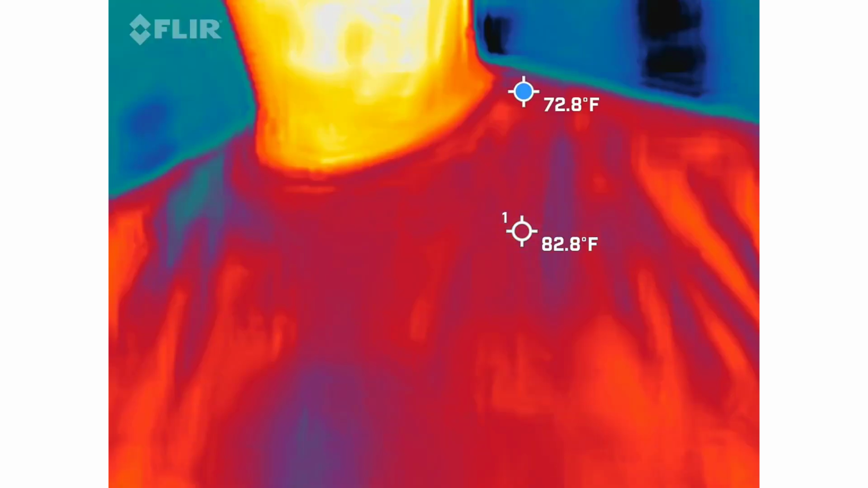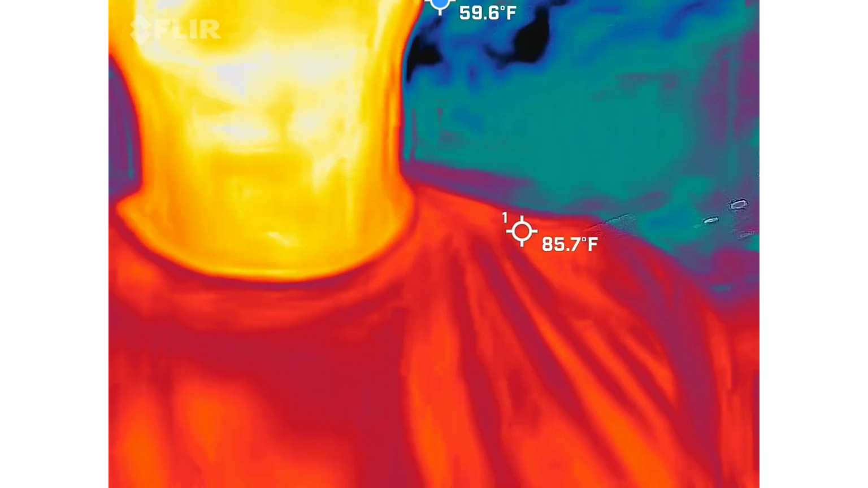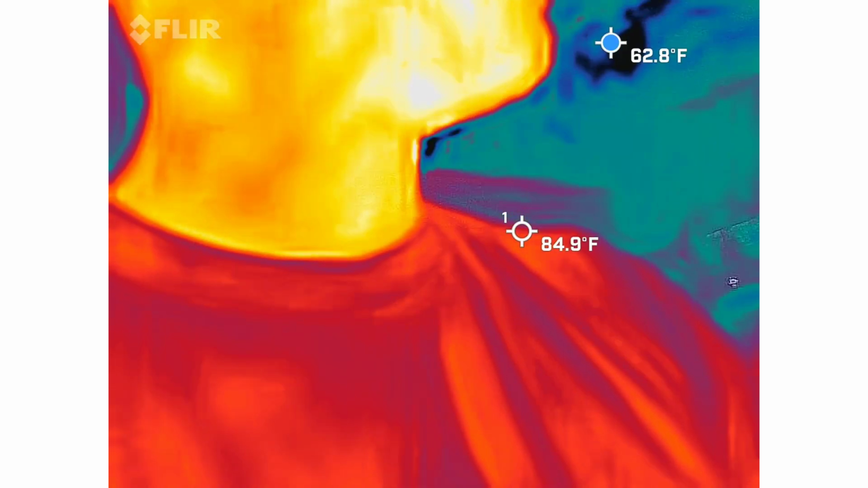They're going to be using thermal imaging. So why would I want this inside of a ghost hunt? It's interactive, guys, I promise. See the ghost. How so?